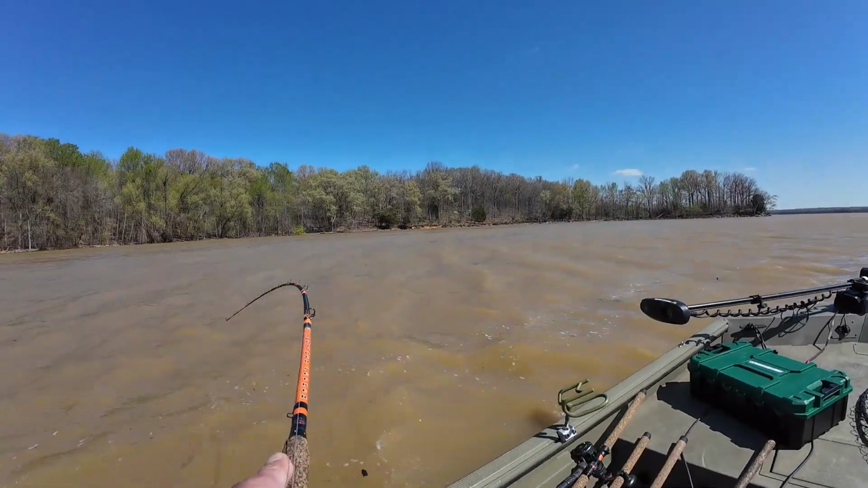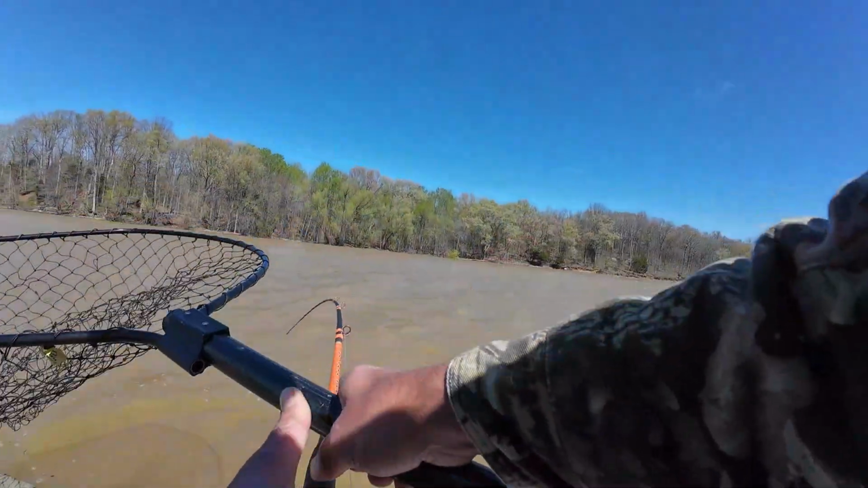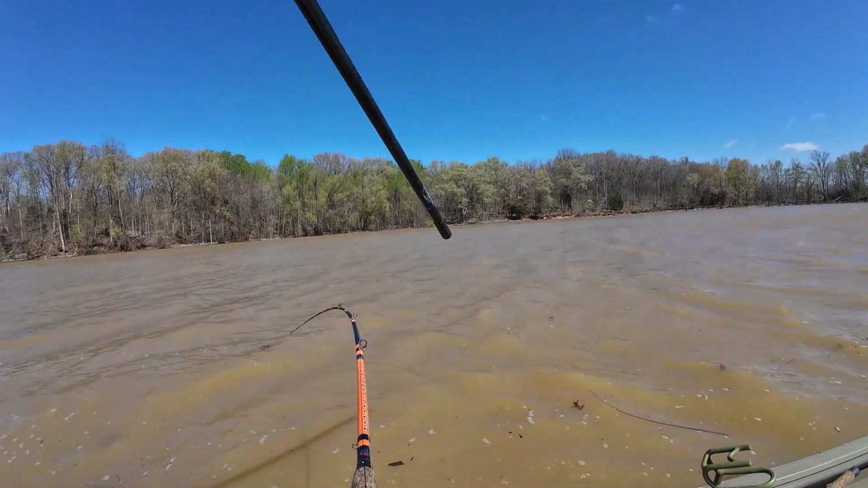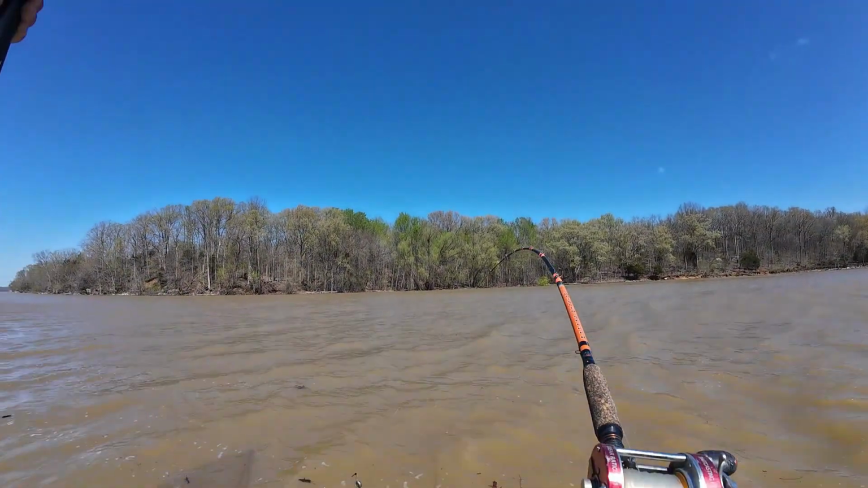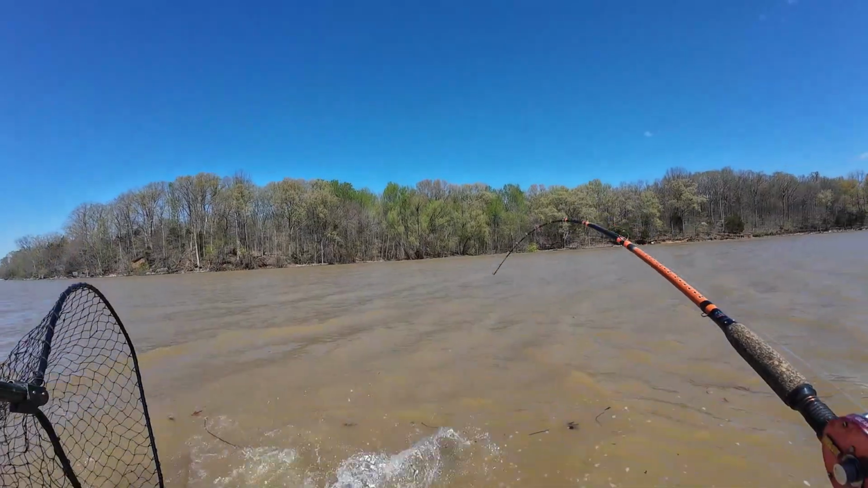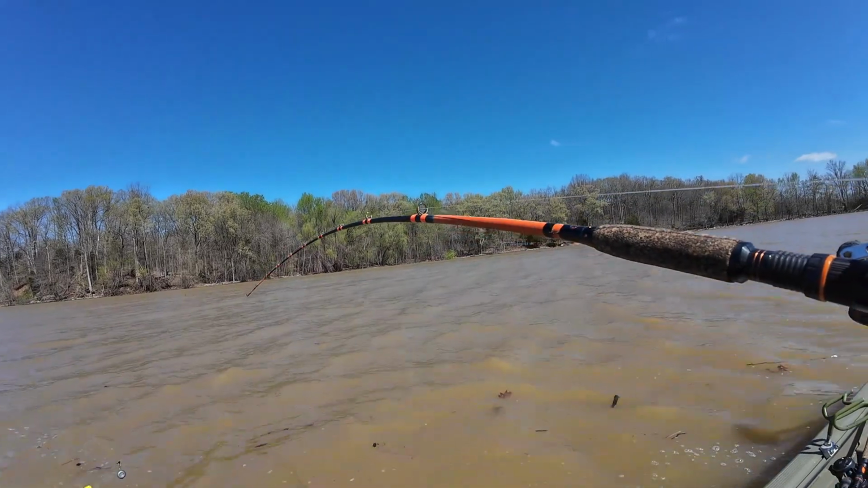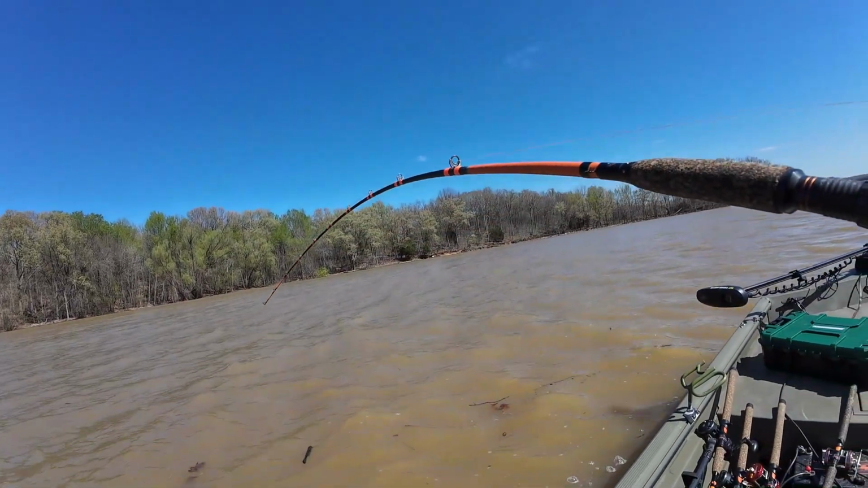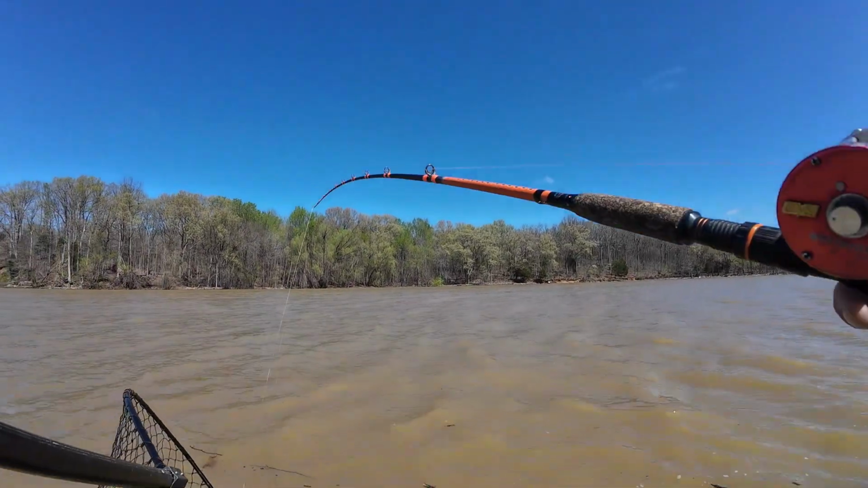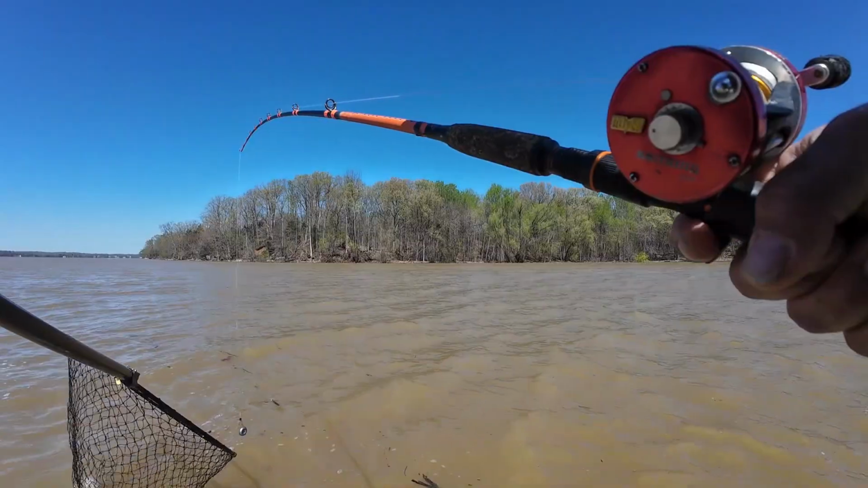Beat the fire. Dog, these things are aggravating when the water goes to warming up.